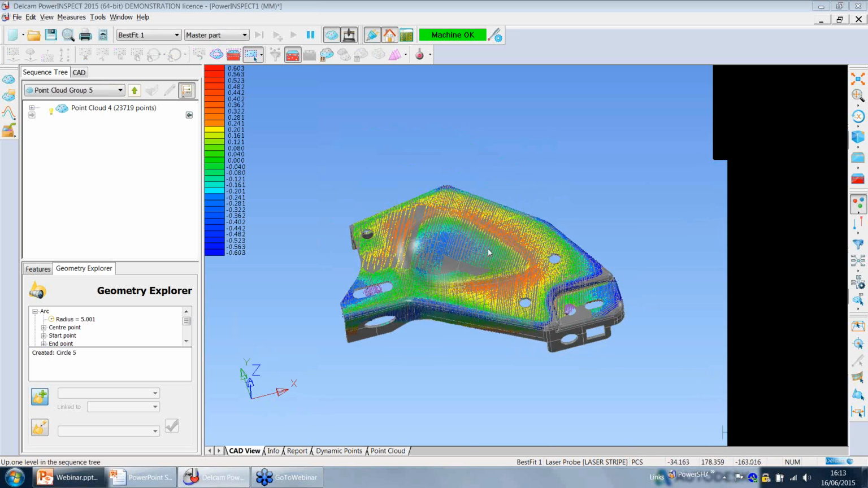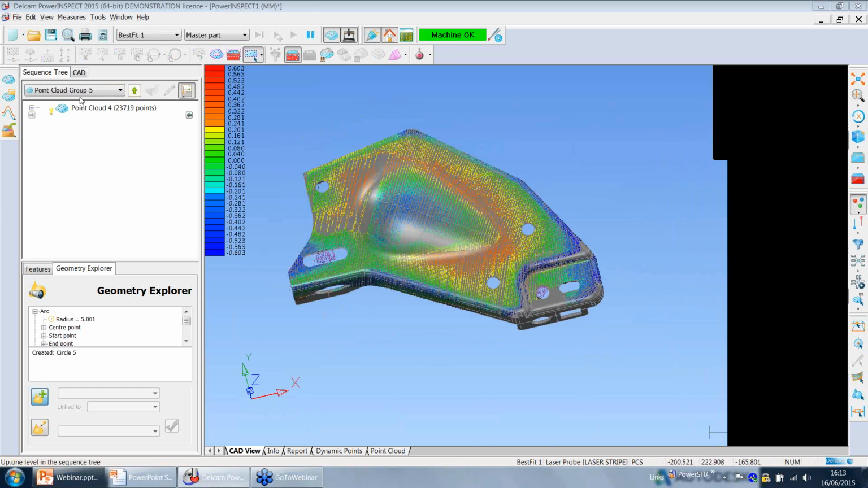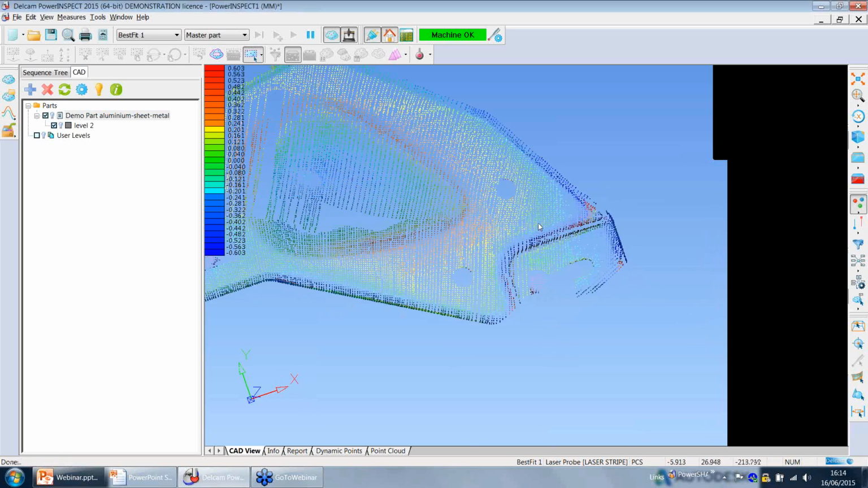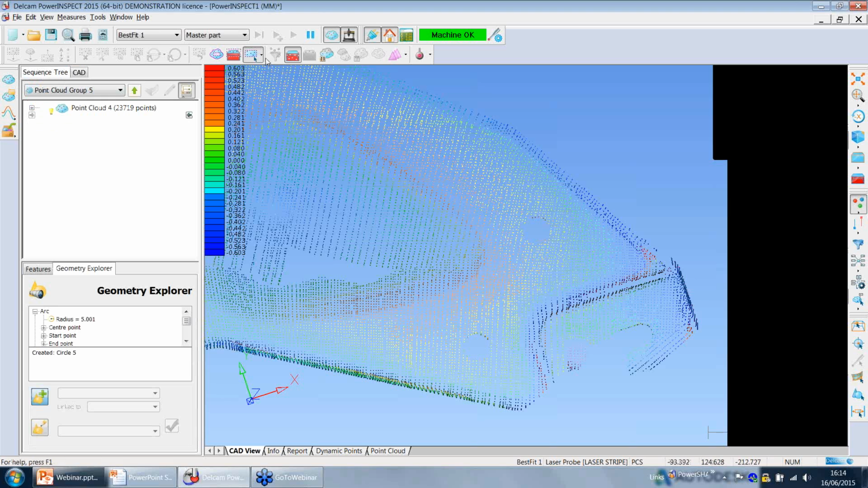Okay, should be fine. So I want now to show you a couple of things. Let's hide the CAD, for example, and then let's suppose that I want to extract the diameter of this circle here. Okay, how can we do that?